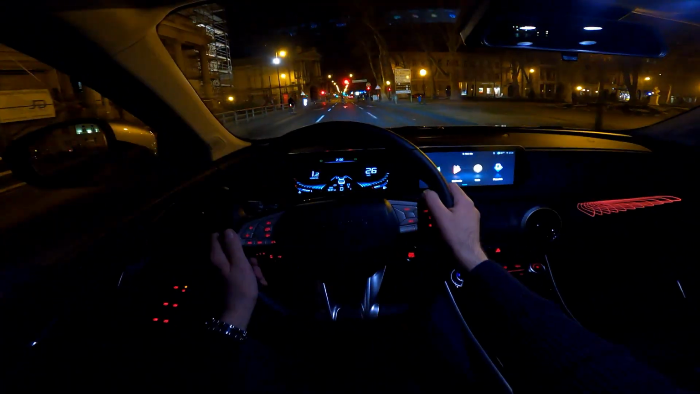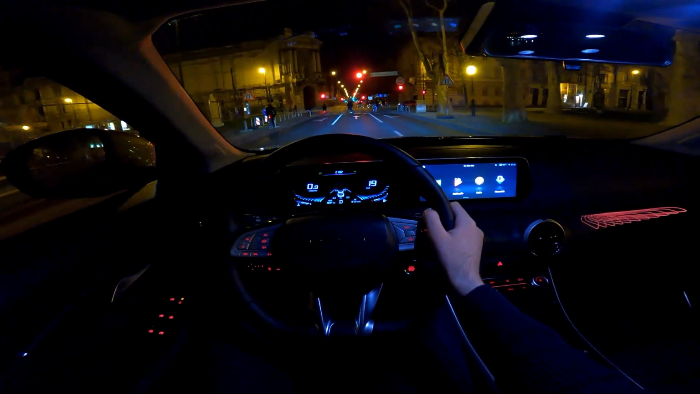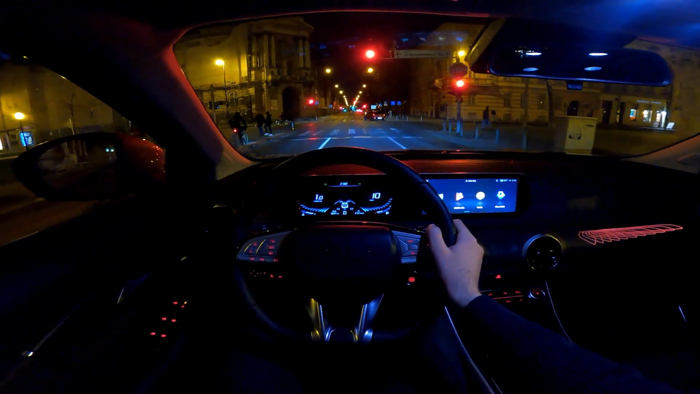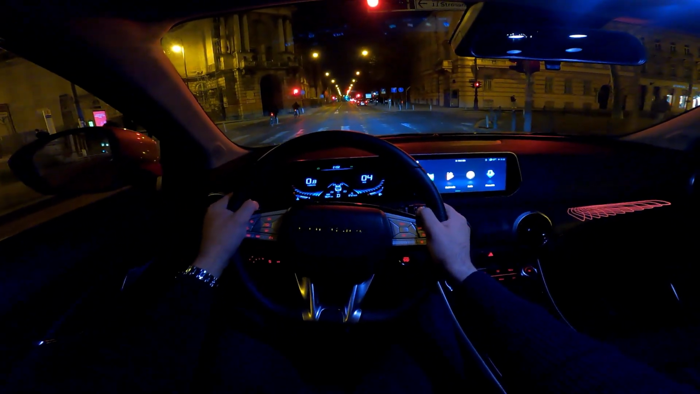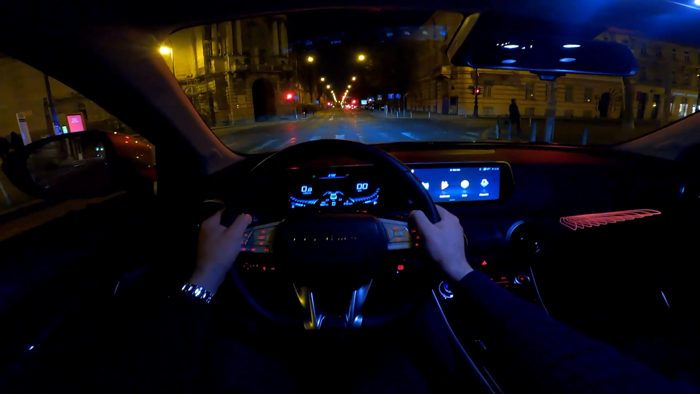Bye bye. And let me just add that the driver's seat has got the massage. You activate it by a press of a button here, and it immediately does the job, and it's a very nice and pronounced massage. So I'm gonna enjoy it now.